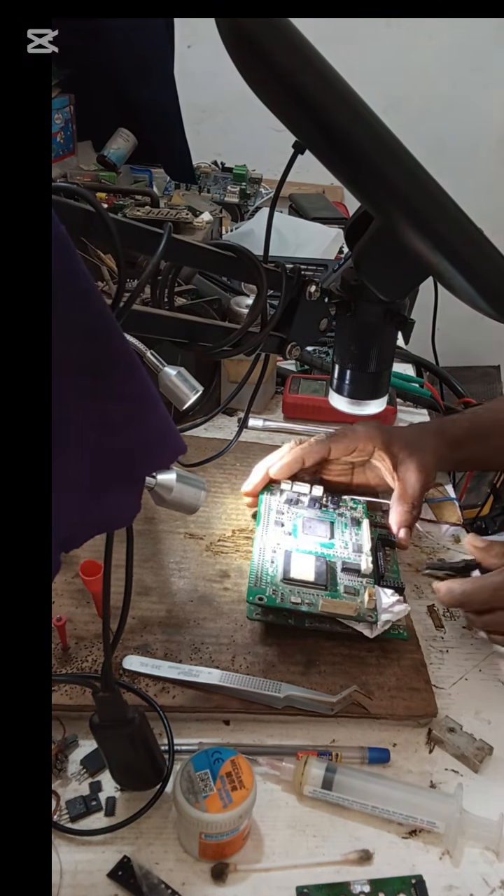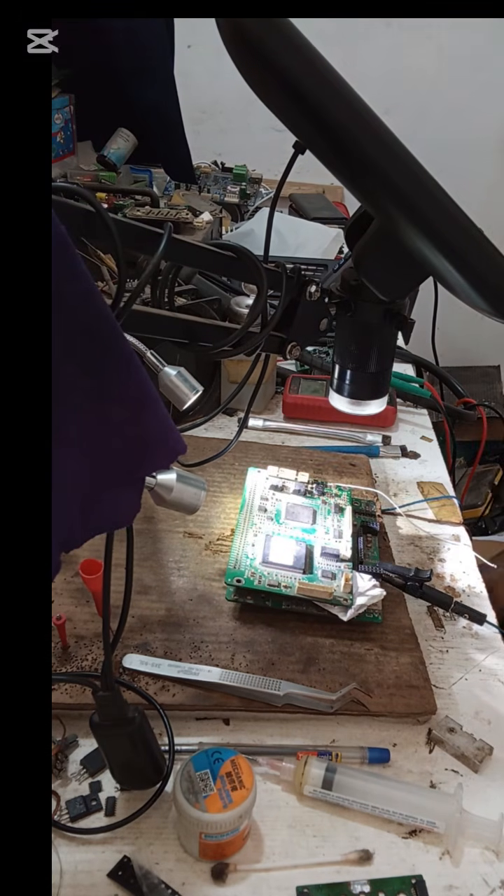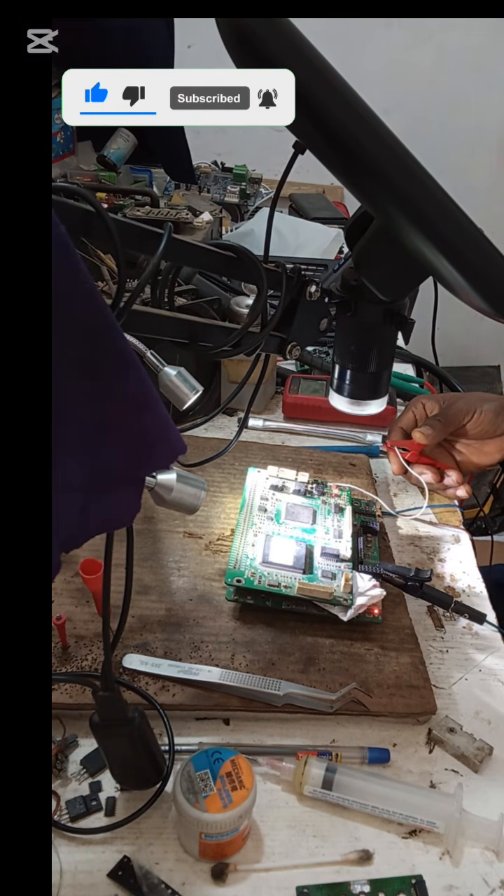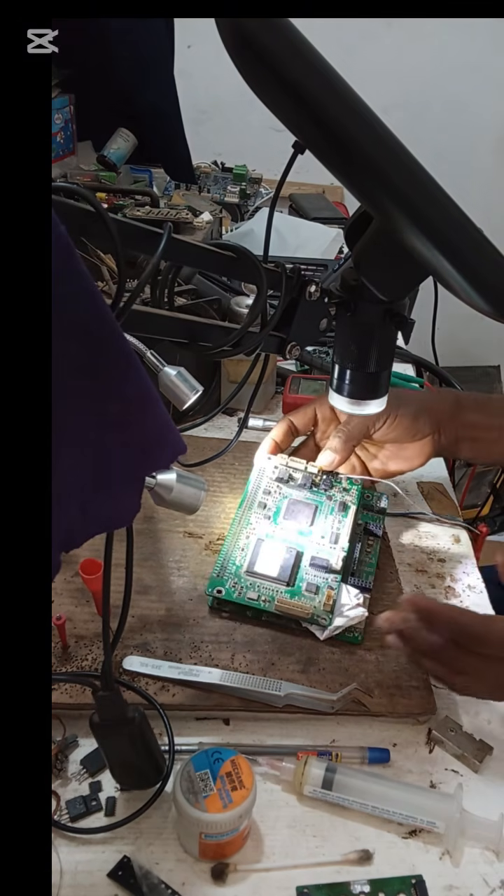Are we going to have a live board now? Let's see. Okay. 3, 2, 1, 0. Go. Yes, yes, yes. We have a live board. I don't think you can see it.